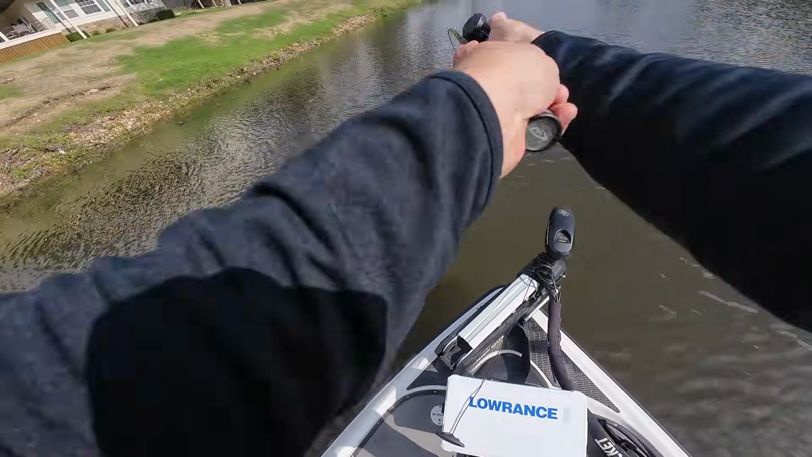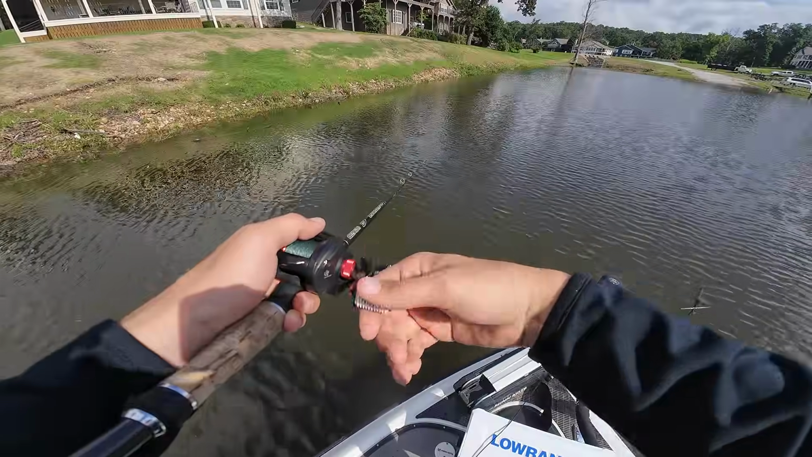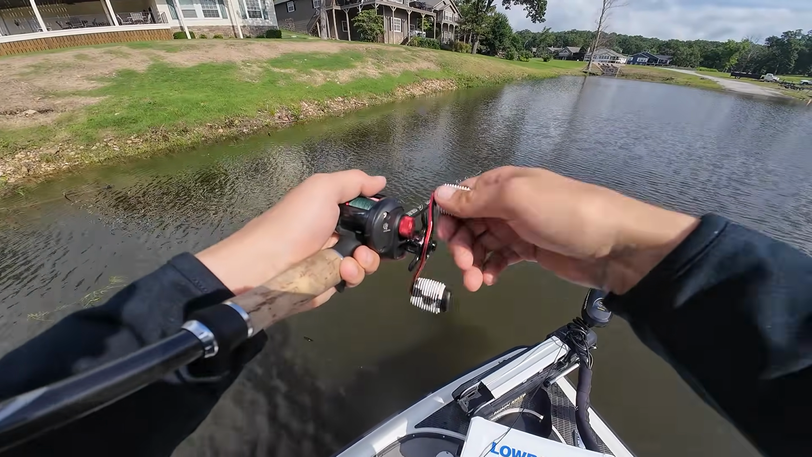So this buzzbait is kind of calling those fish out. We're getting some sun and stuff now, so I don't know if I need to switch maybe to a swim jig or something else here in a minute, but we're gonna keep throwing this buzzbait through this inflow area and see if we can get a few more bites because they are definitely back up in these things.